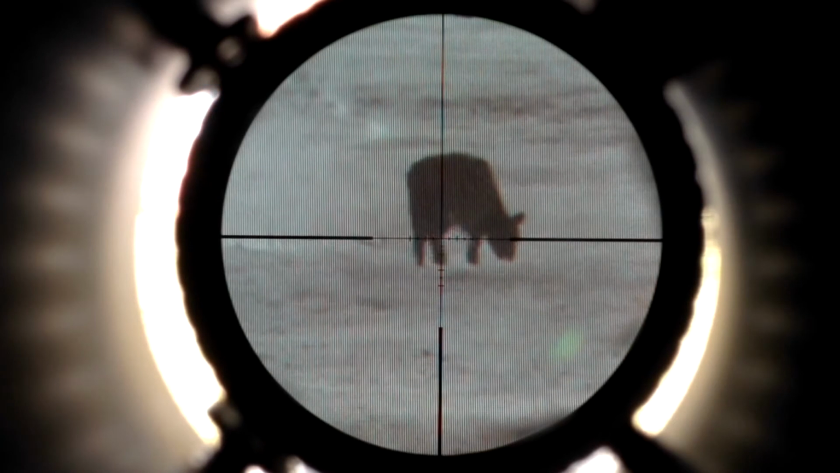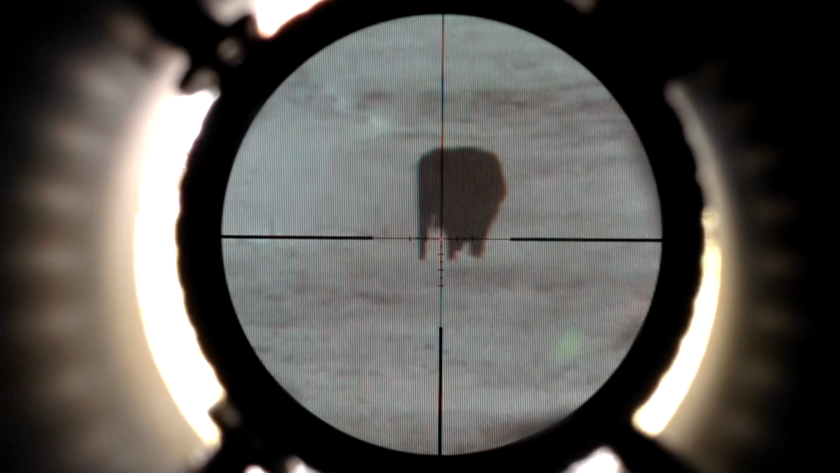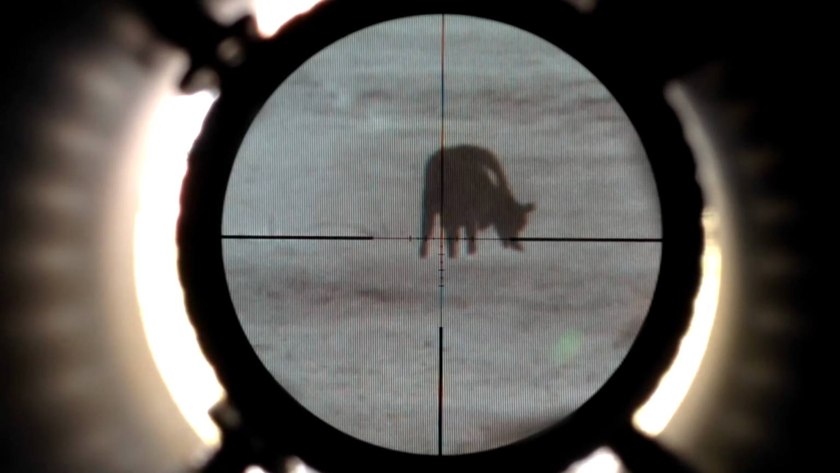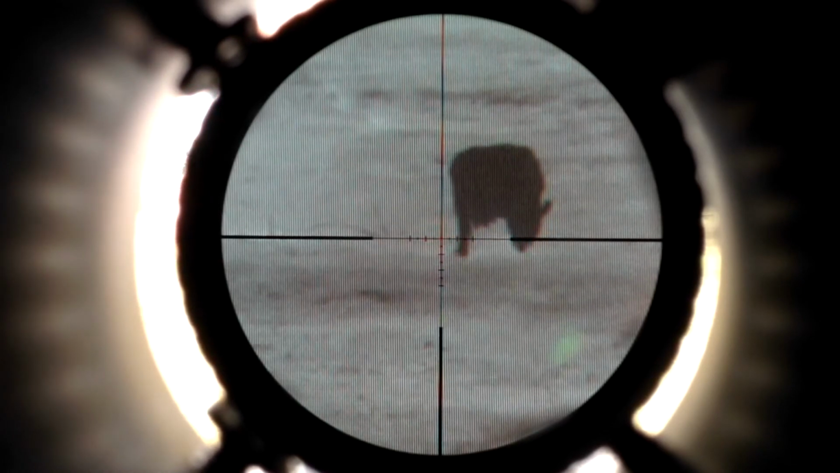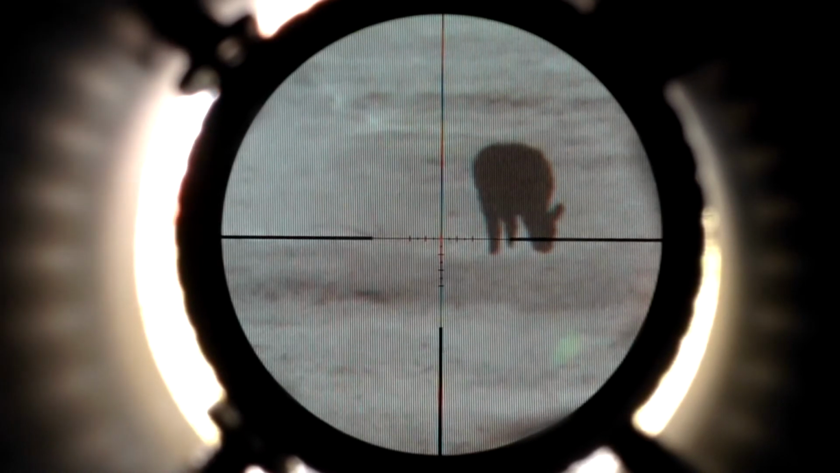We're going to go through the lighted reticle, which there's 1, 2, 3, 4, 5, 6, 7, 8, 9, 10, 11, and then we're back to 1.